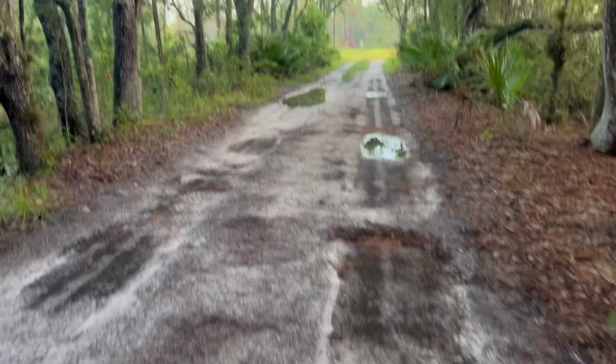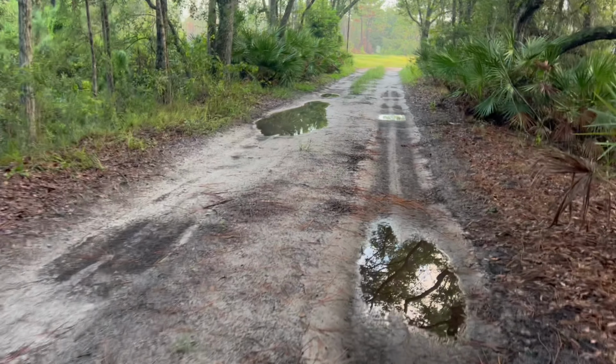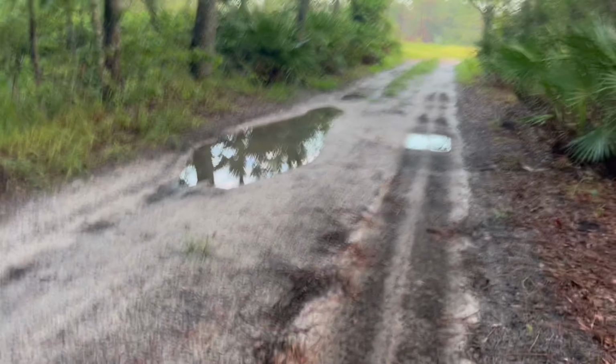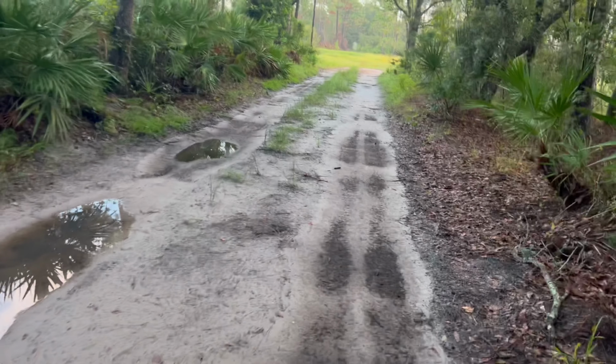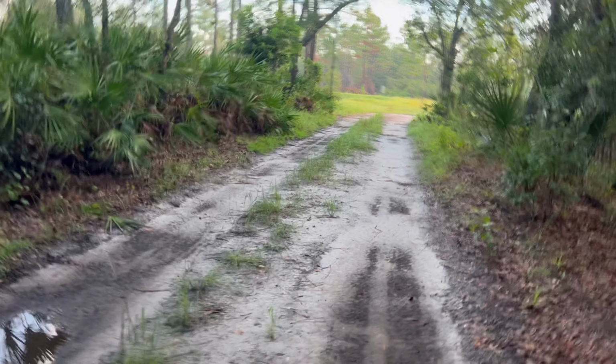Making good time. It's about 7:30, I believe. Still relatively nice out. And if I get all this done before the heat comes out again, we should be sitting pretty good.